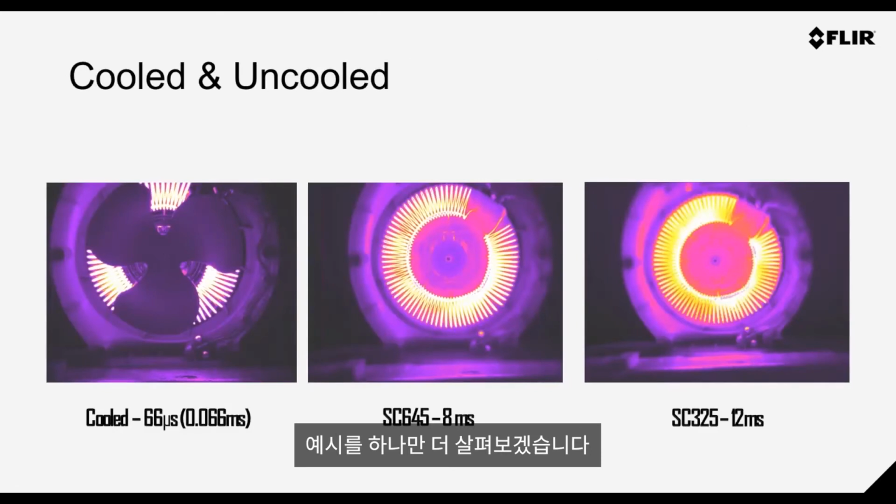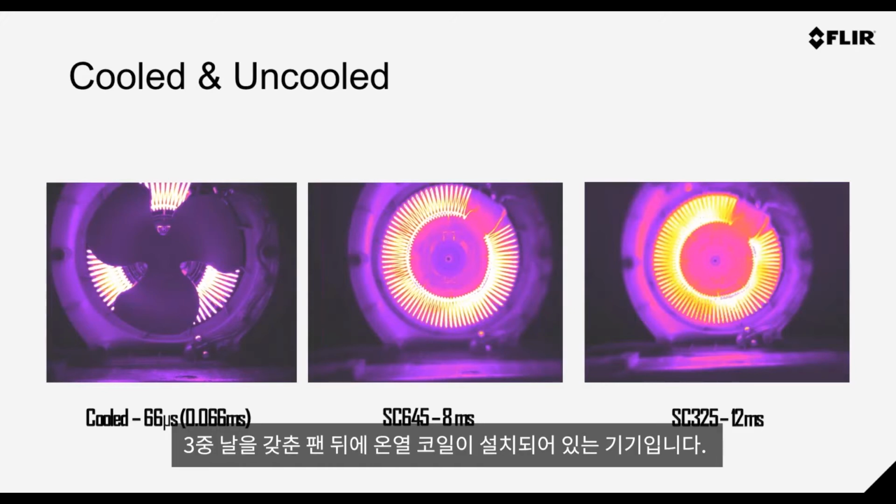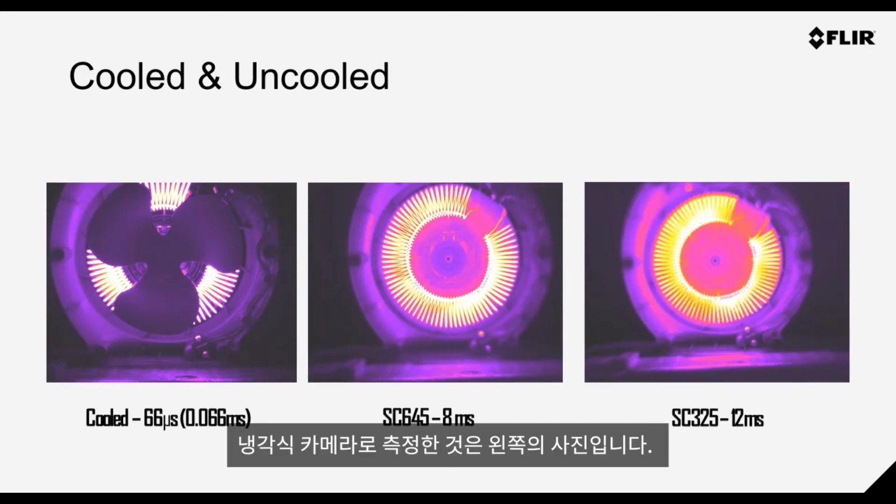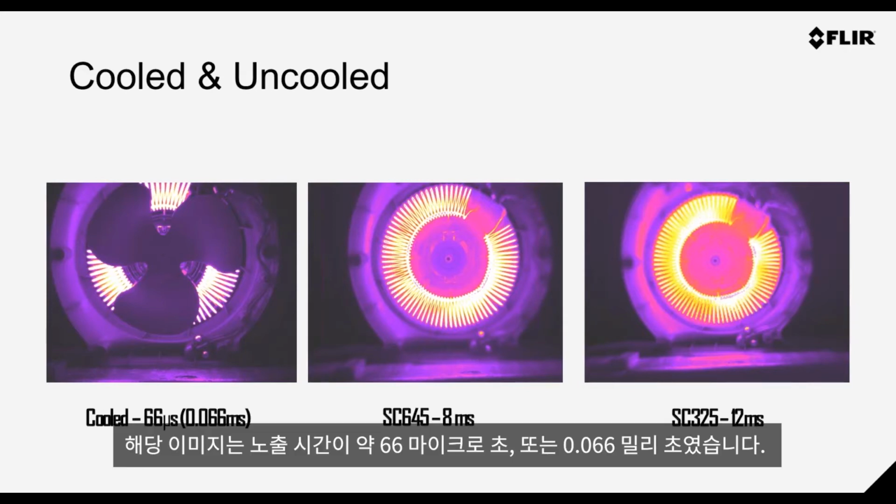One further example, I should just explain what's going on in this image. This is the same device. What it actually is, it's a 3-bladed fan with a heater coil behind the fan. So you can see the cooled camera on the left. With this range, we operate the camera at around 66 microseconds, or 0.066 milliseconds.